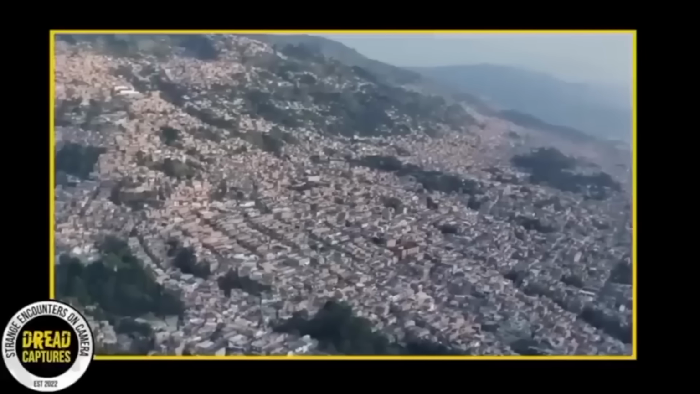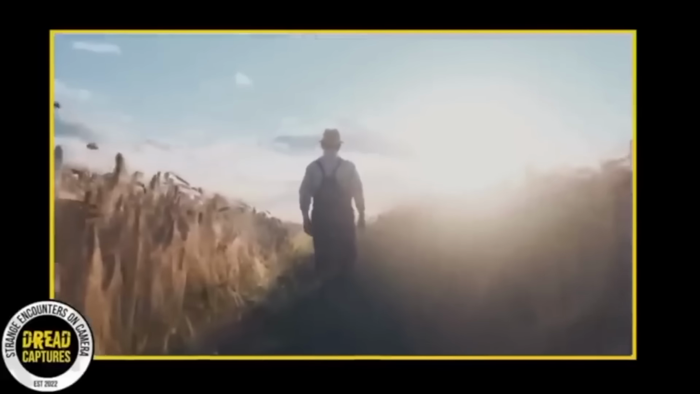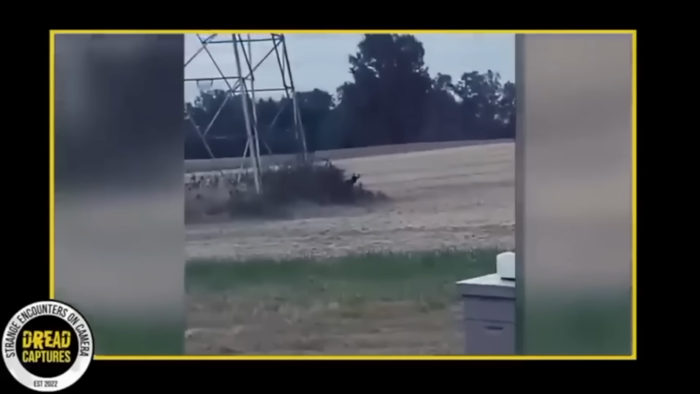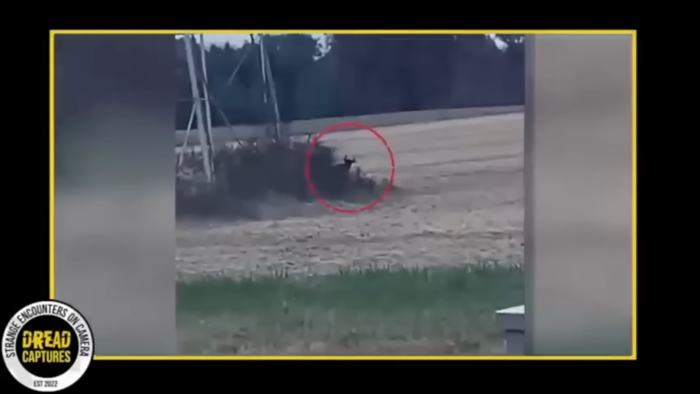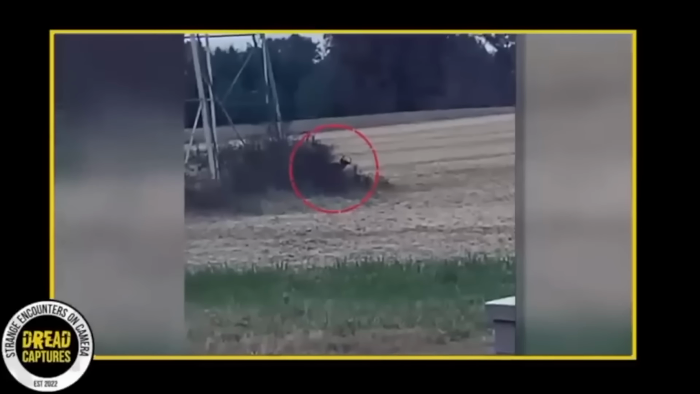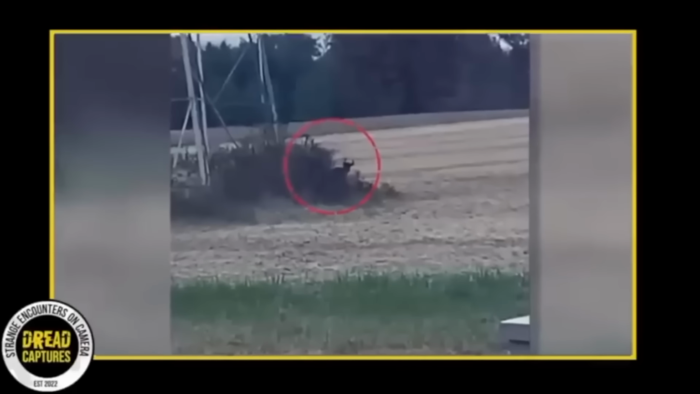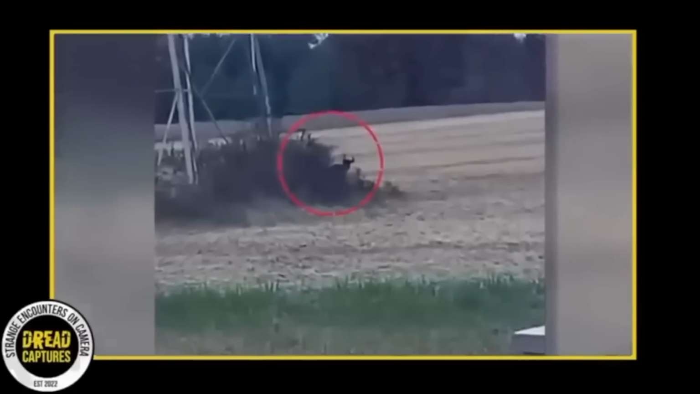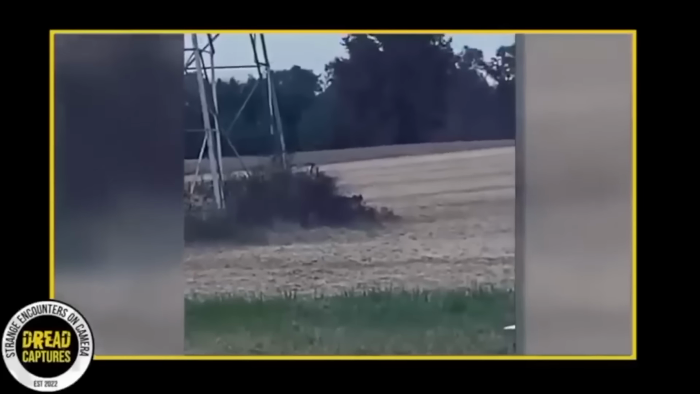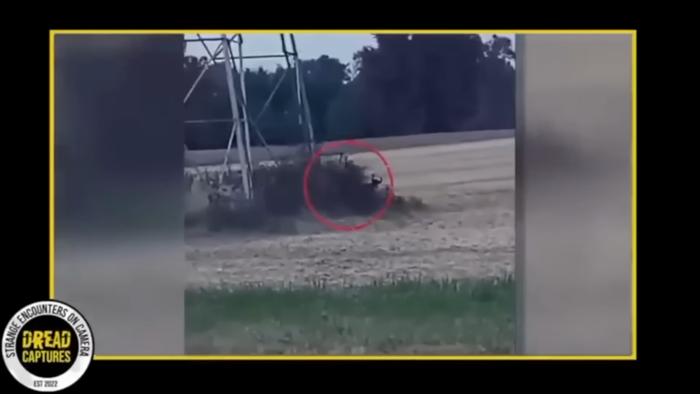In Colombia, a farmer stumbled upon a mysterious creature while he was tending to his bees in the field. This creature, which had a black color and 2 horns atop its head, had been hiding in a prickly bush before it was discovered. Once the farmer caught sight of the creature, he decided to grab his camera and film it. As he approached the unknown beast, it appeared to stare directly at him, giving off a very unsettling energy. The farmer said he couldn't shake the feeling that the creature would attack him at any moment, so he made sure to keep his distance.